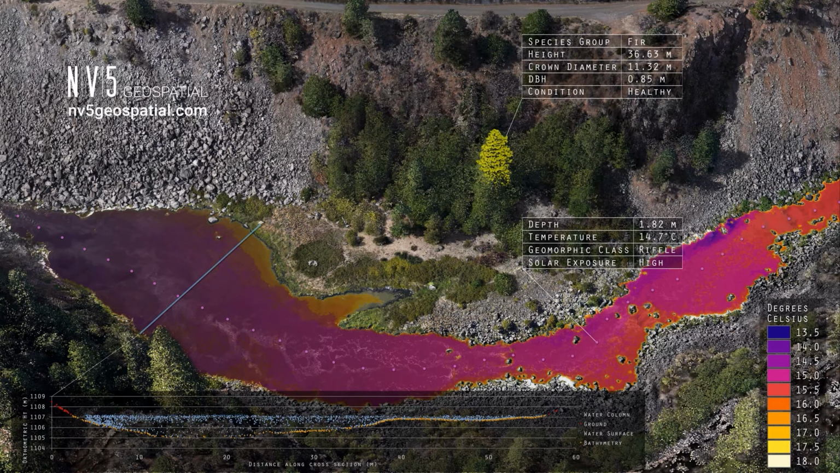So this is a colorized point cloud. It shows individual tree delineation there, classified to fir, which gives you some height, crown diameter, and DBH information. We can say that it's healthy due to the analysis of NDVI. In the lower left there, you can see a bathymetric cross-section showing the water surface.